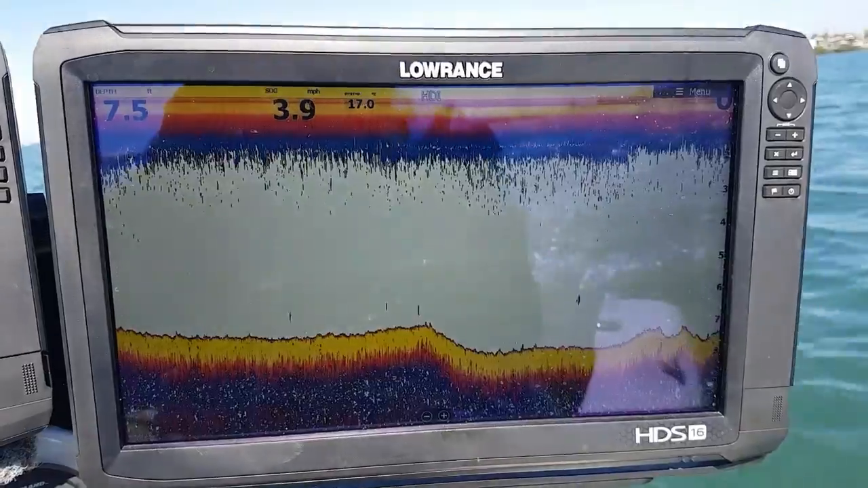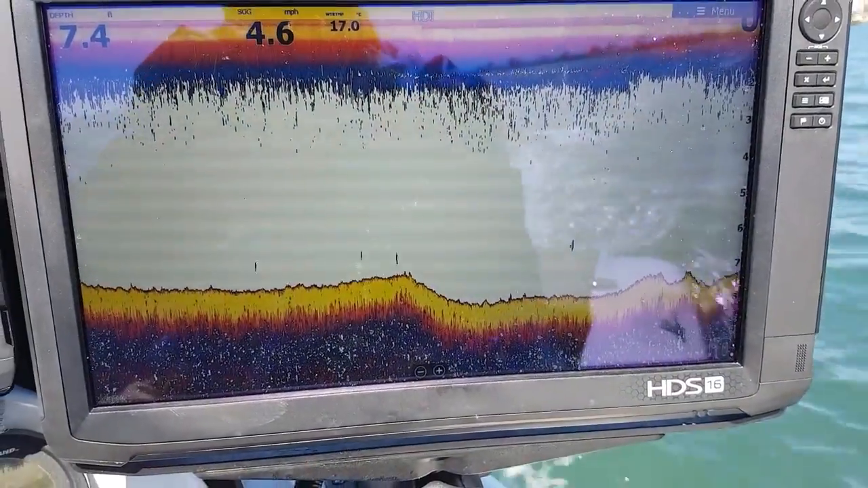I'm about to head back to the ramp now. Before I do, one of the biggest things with your sounder: it doesn't matter how good your screen is or how good your settings are, if your transducer placement is not set up correctly, you won't get a reading at speed. As I head back, I'll take a bit of footage and show you how my sounder looks when I'm travelling at high speeds. So here we go, from idle.